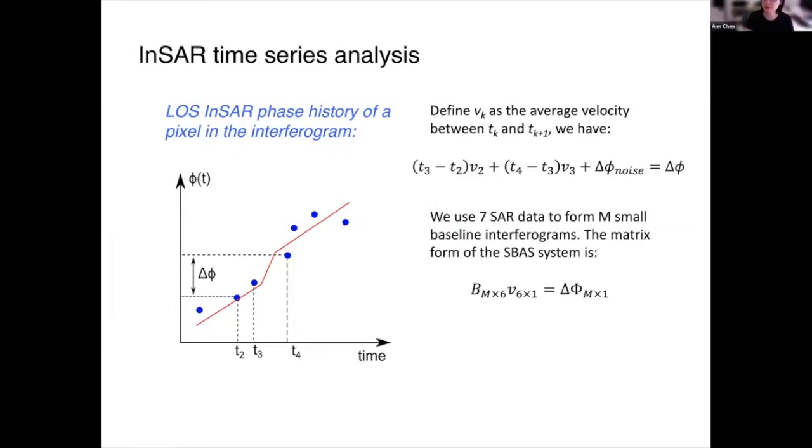And now, if we have, in this case, 7 SAR acquisitions, so the total number of velocity intervals is 6, right? You have 7 points, there are 6 intervals in it, and we're interested in the average velocity between these 6 intervals. So there are unknowns V1, V2, V3, V4, up to V6. And we can form M small baseline interferograms. I will talk about what a small baseline interferogram is in a second. But this M actually has a constraint.